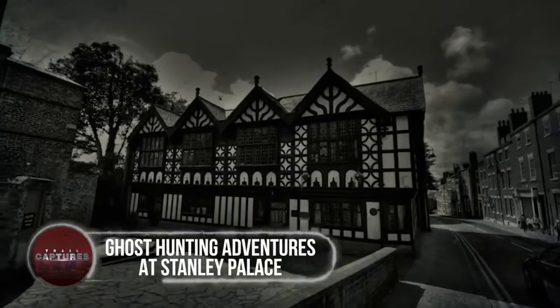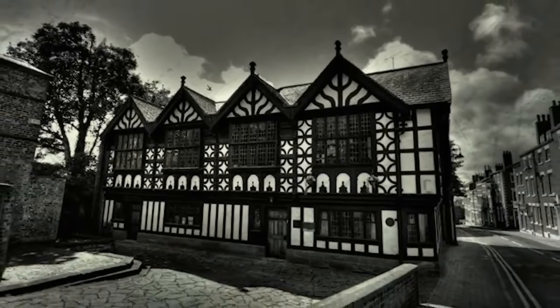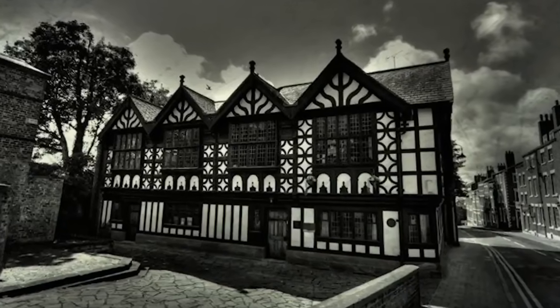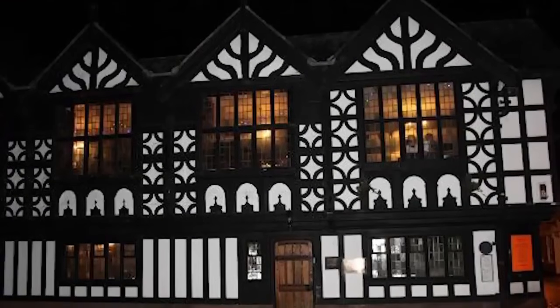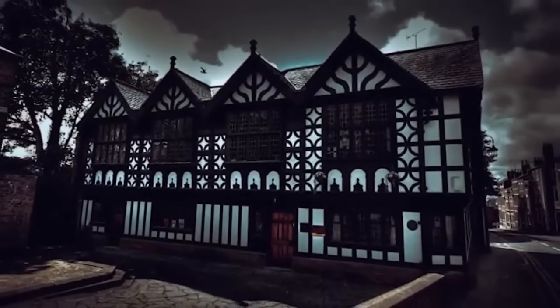Ghost hunting adventures at Stanley Palace. On a daring quest to explore the mysterious secrets of Stanley Palace in Chester, England, two fearless ghost hunters embarked on a chilling journey. This 16th century mansion, built on an old priory site, holds a dark and haunted past, with reports of paranormal activity spanning from ghostly apparitions to mysterious sounds of children. As they navigated the haunted halls, they unknowingly became part of a bone-chilling encounter.